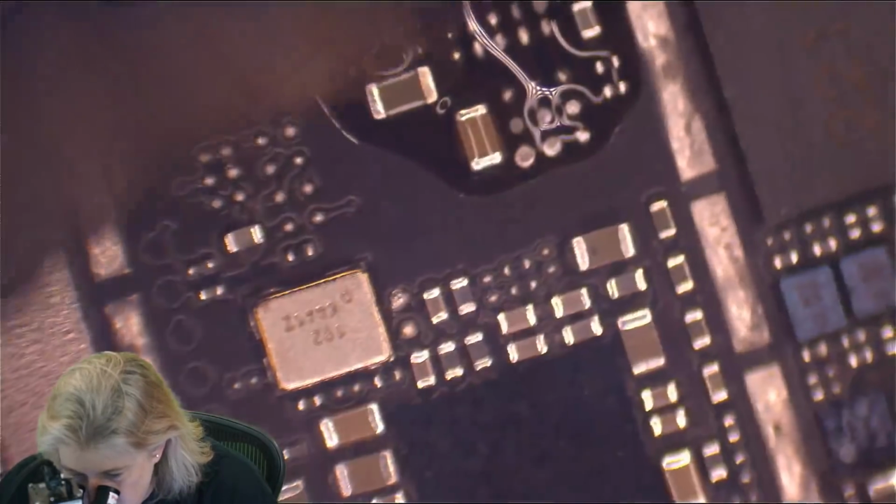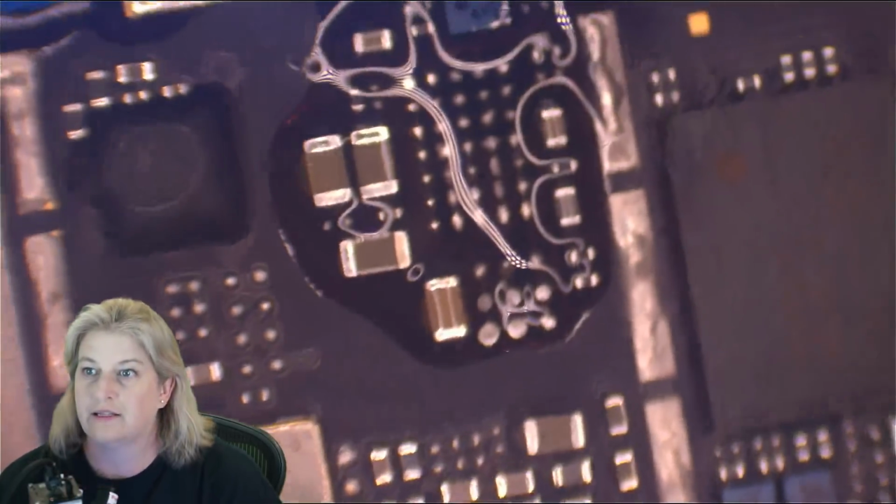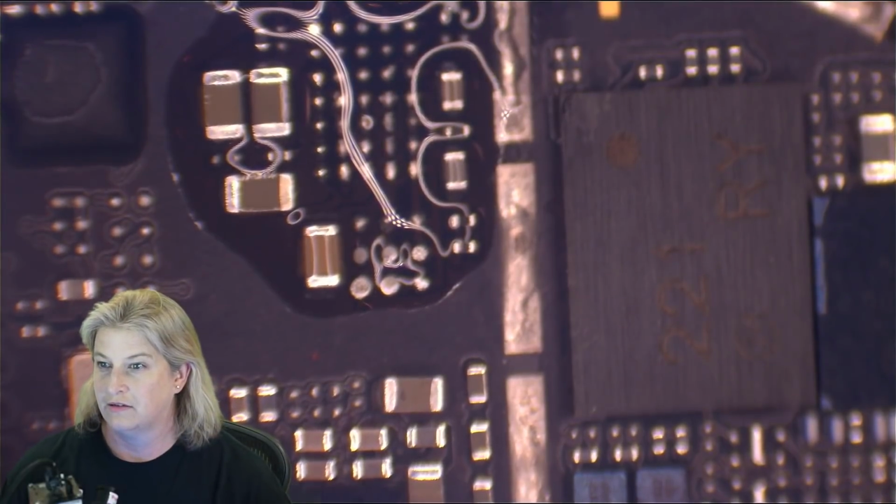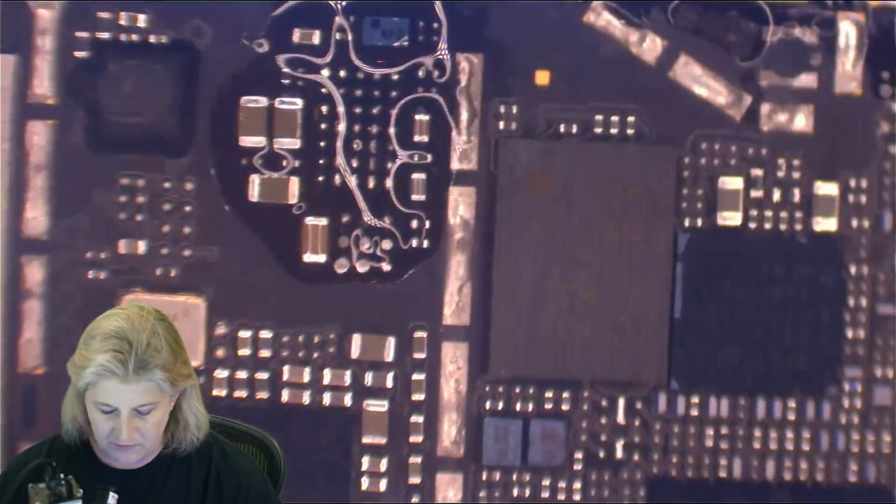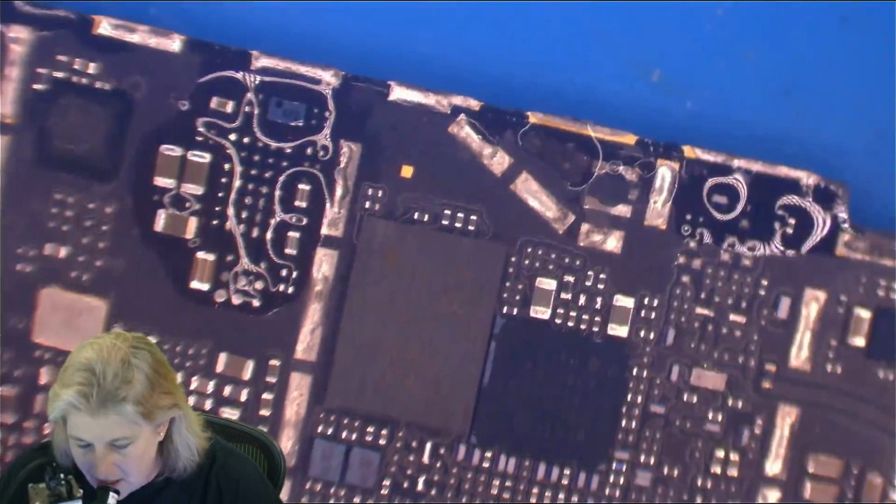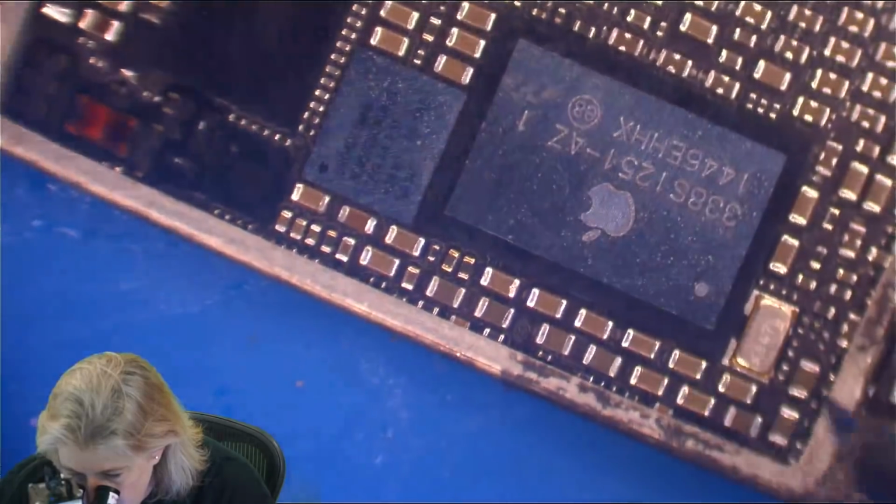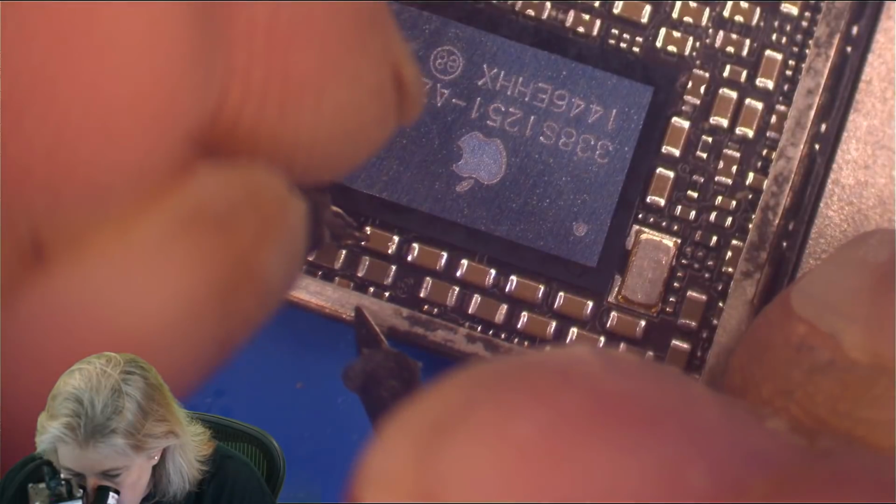In fact, I should have just left that blob there on the MOSFET. That would have been cool. All right, let's see. Does that mean our VCC main short is gone? Let's find out. All righty. Tigris managed charge permission? No, man. I was so psyched by your answers earlier, but no, Tigris doesn't get hot. Tigris does not manage charge permission. Heavens. All right, can't be leading us wrong. Let's go back and see what's up with VCC main.